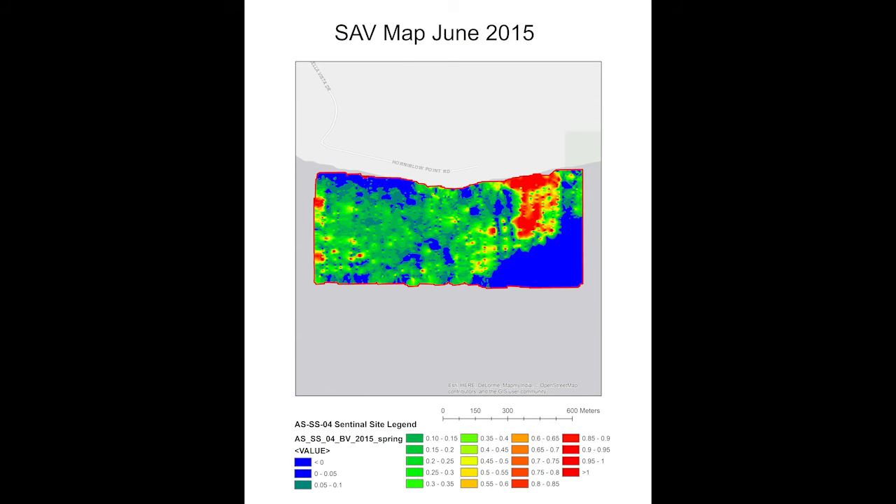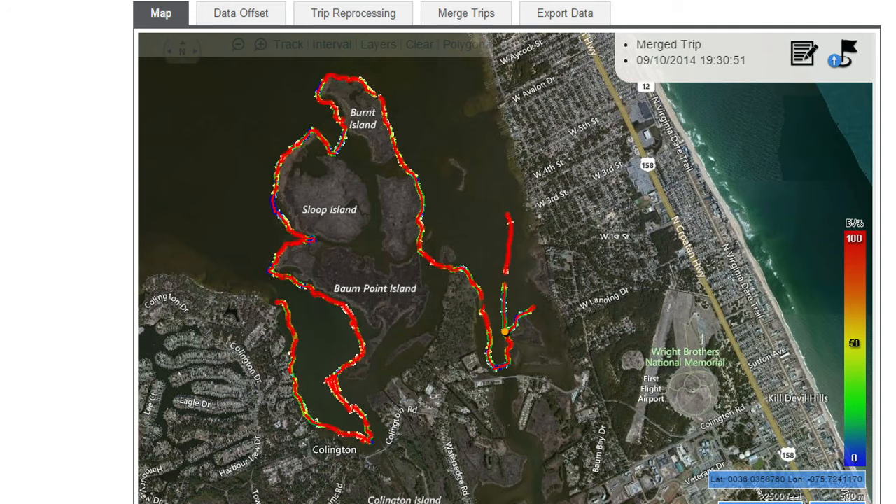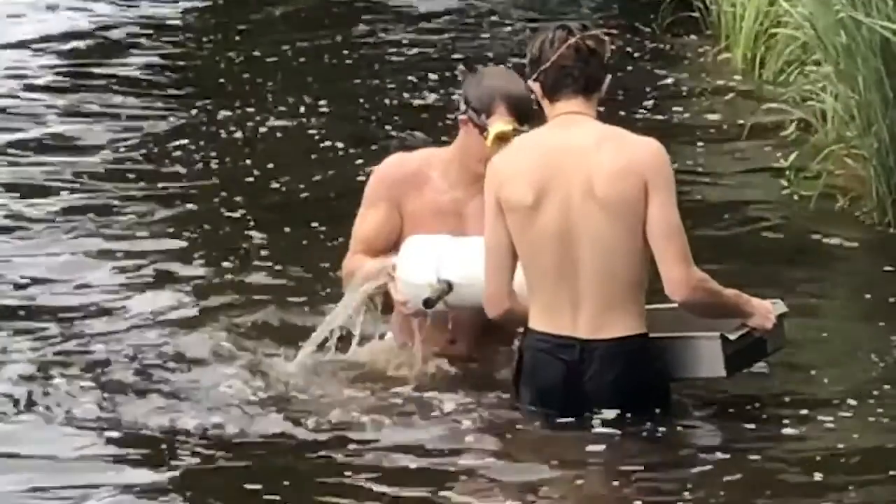And then you can do change over time. That's Edenton, North Carolina, Albemarle Sound, a 5-year period. We lost all the SAV. You get a longshore map of SAV density as well. And this is Kitty Hawk Bay. And then with Reef Master, we use the same transect to look at side scan sonar along those longshore tracks.